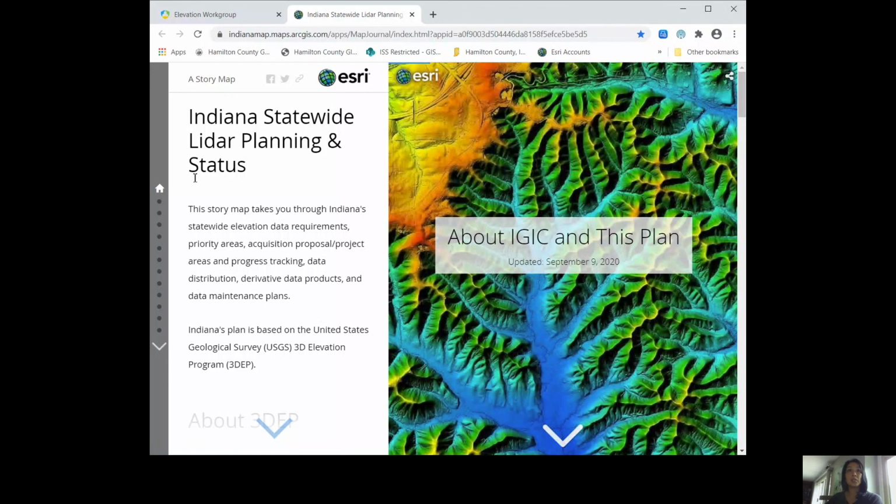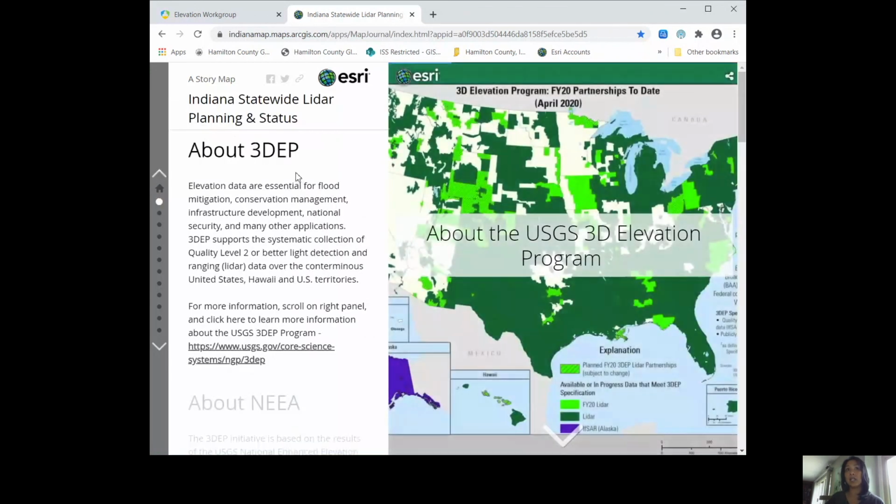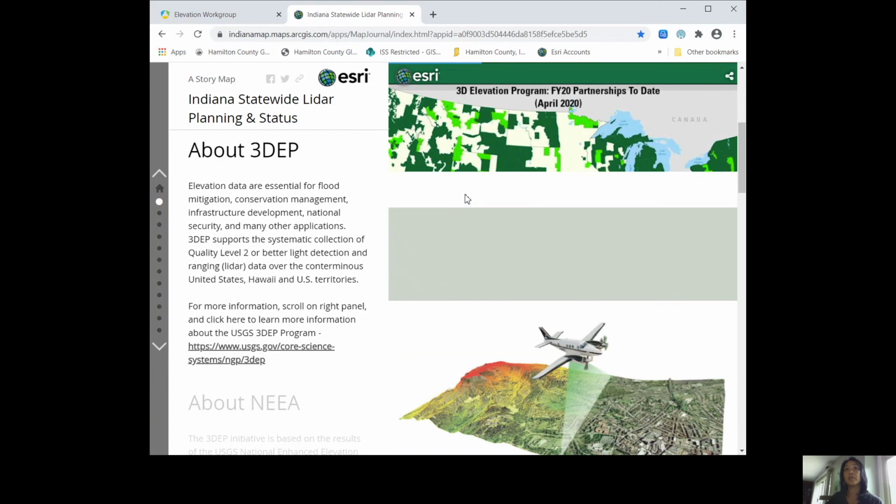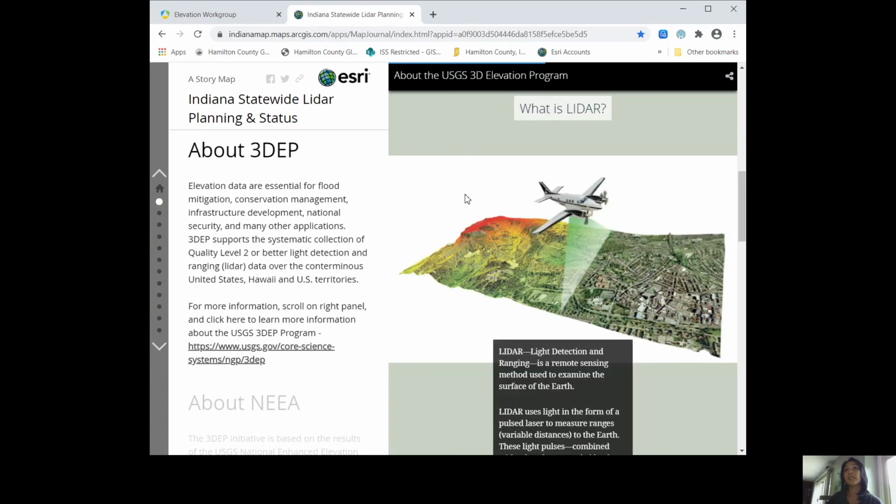The story map opens with an introduction to LiDAR and the 3D Elevation Program, or 3DEP, initiative. As you can see, you can scroll using both the left and right panel of the screen in order to provide information about the topics.